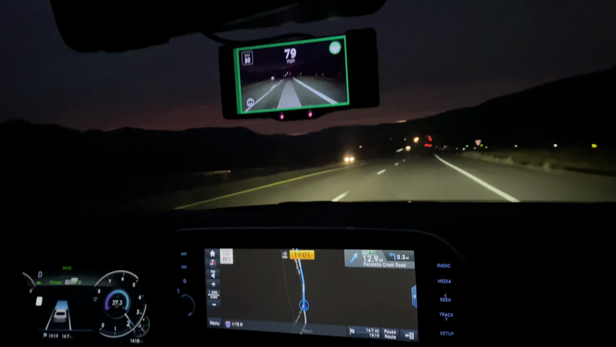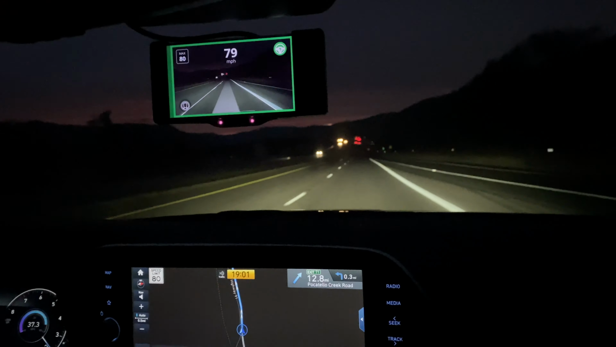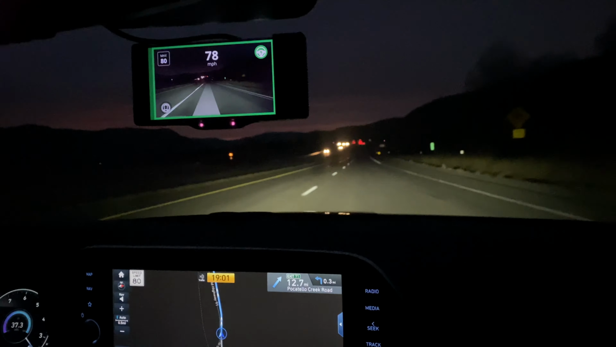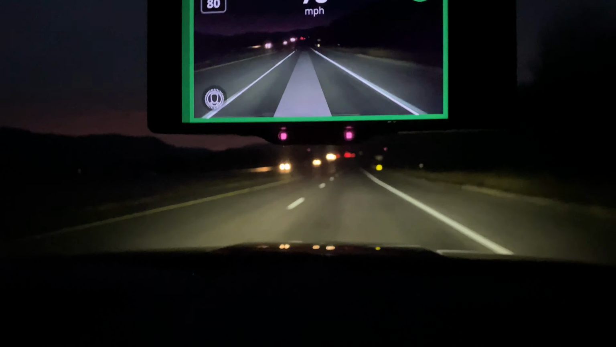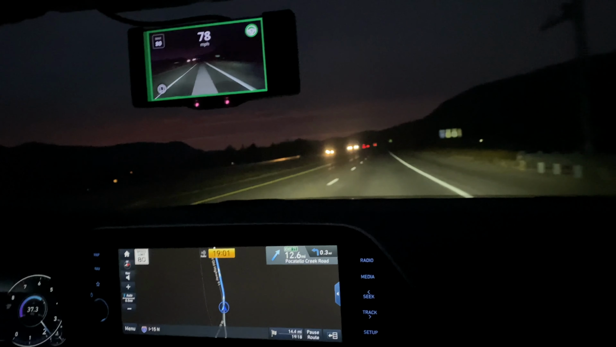Autopilot. Okay, so up here there's a merge on ramp. So the right hand side lines are disappearing. And it's smooth as butter. You can see how it picked it up right there. I should have filmed up there, my bad.